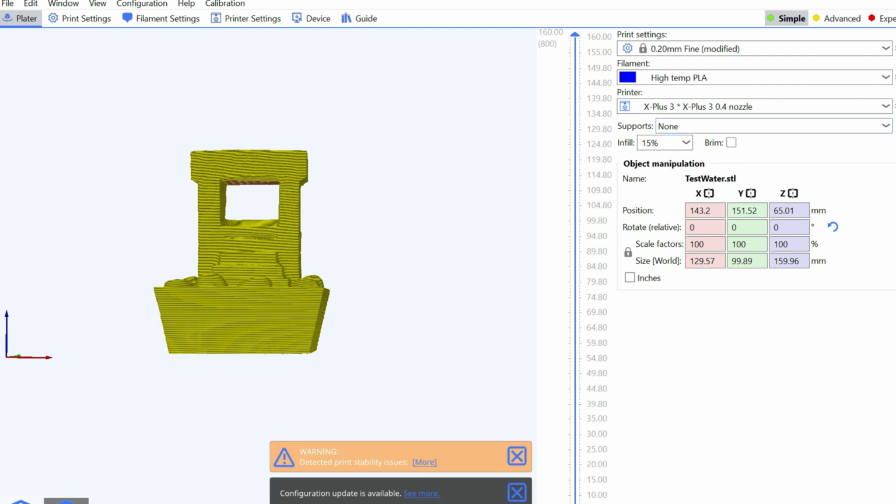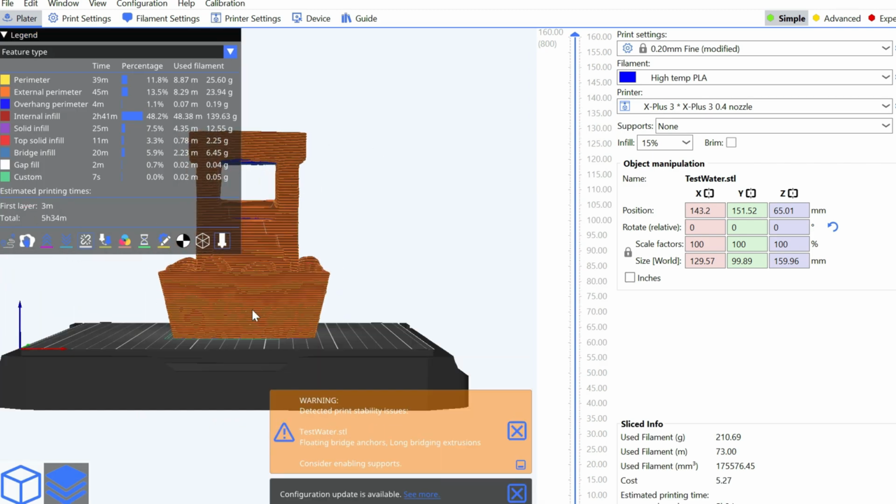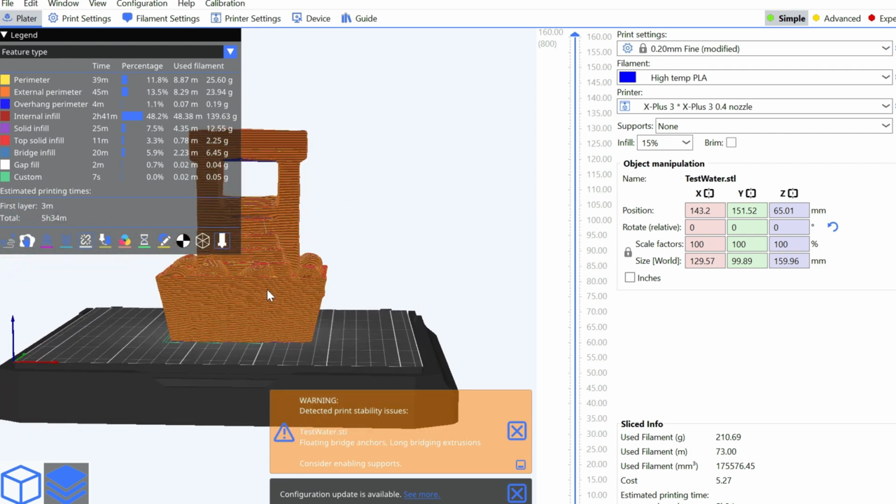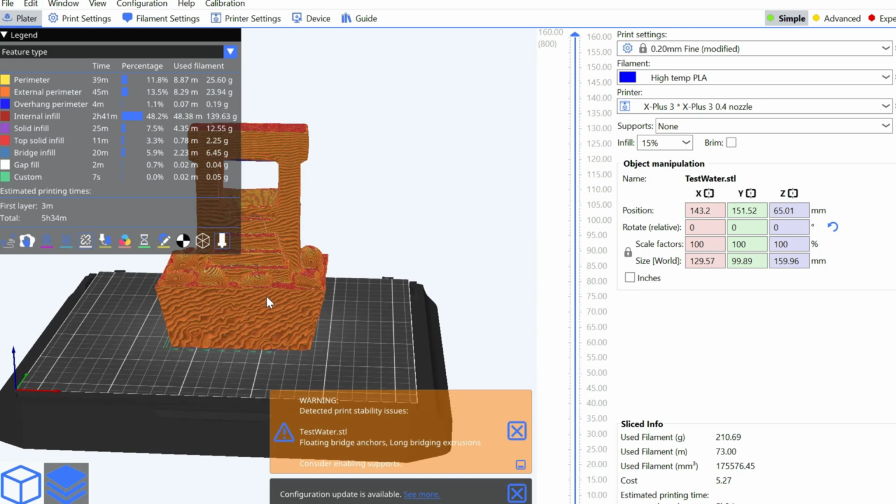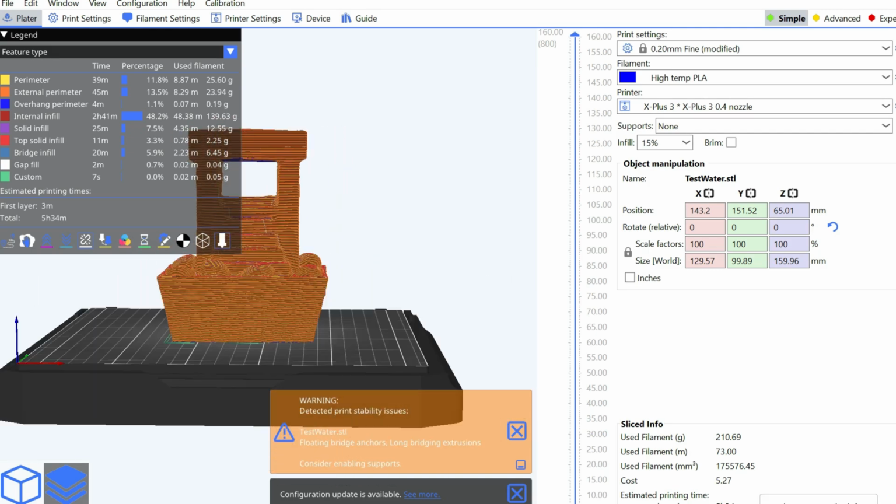All right, so let's just slice it. Now it's giving me a warning about supports. And if you want to, since the bottom is a little bit uneven, one way to get around that would be to print it on a raft. But I'm just going to leave it as is, print it, and see what happens. So let me go ahead and send this to the printer.